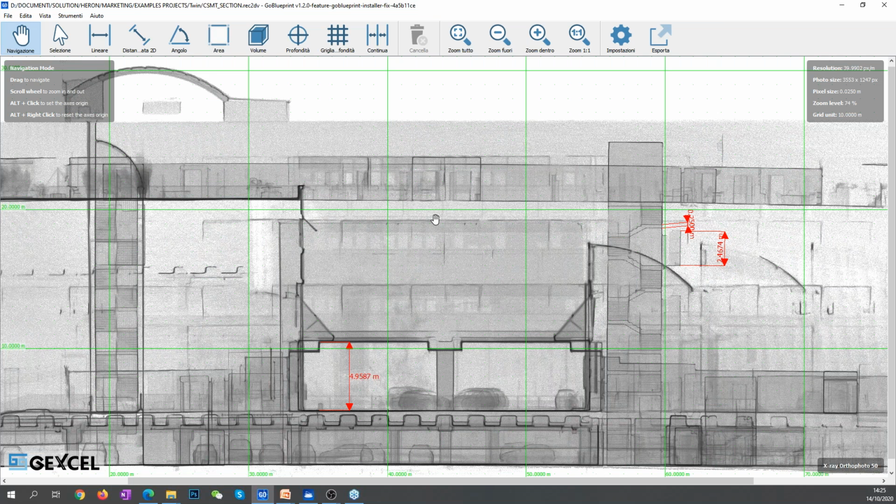I am thinking, for example, about one of our customers who is a company who provide cleaning service, and so definitely not a surveyor, not an expert in 3D data, 3D survey.